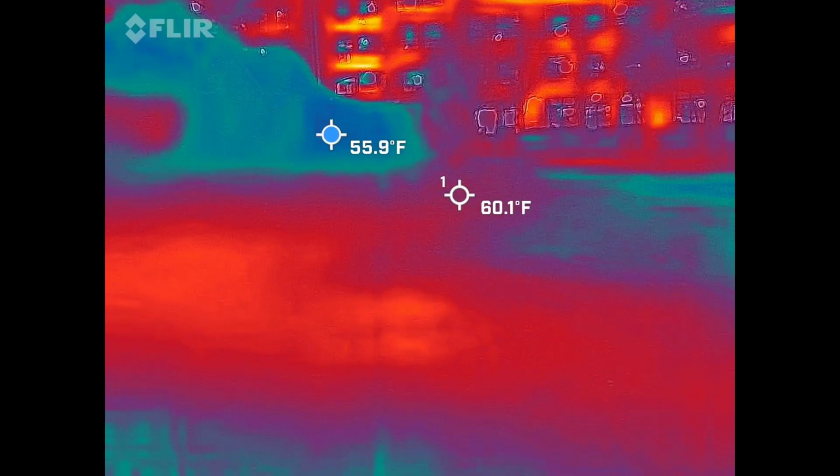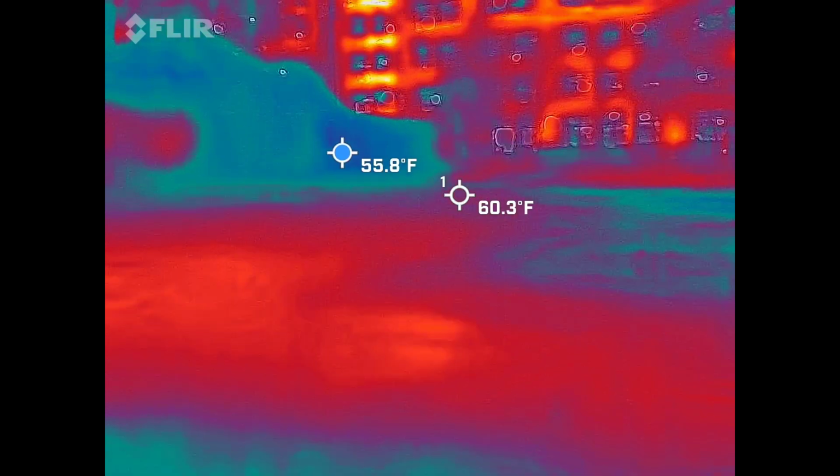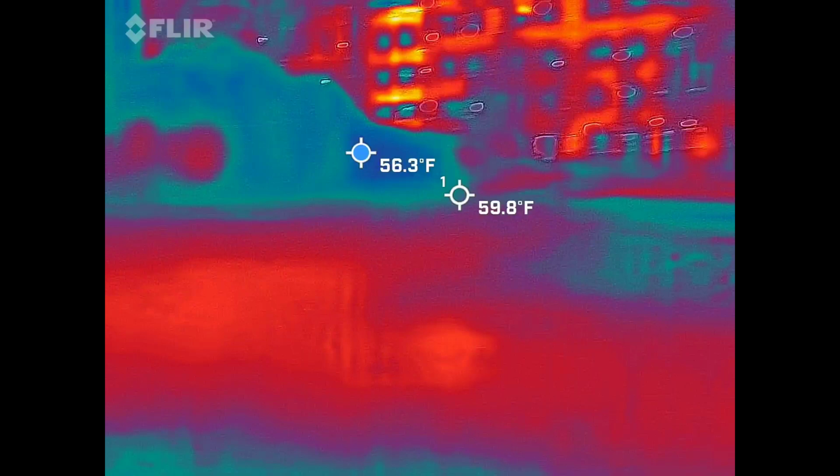See if I can get any EMF out of this location. Most of the time it's flat zeros. So if we do get something, it is something, for sure.